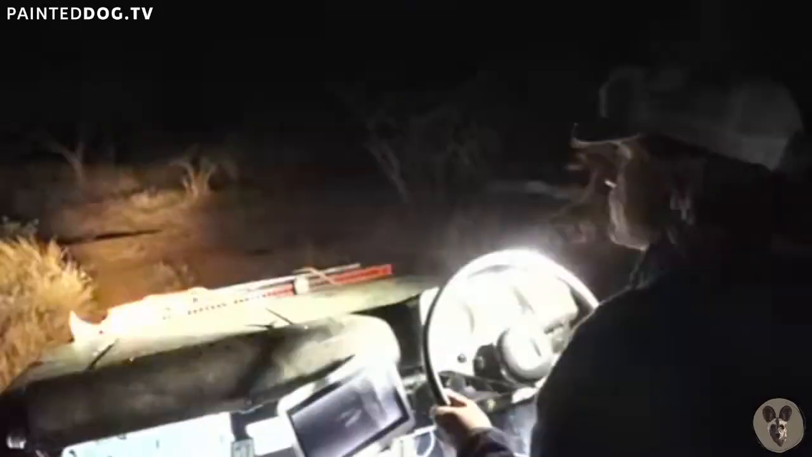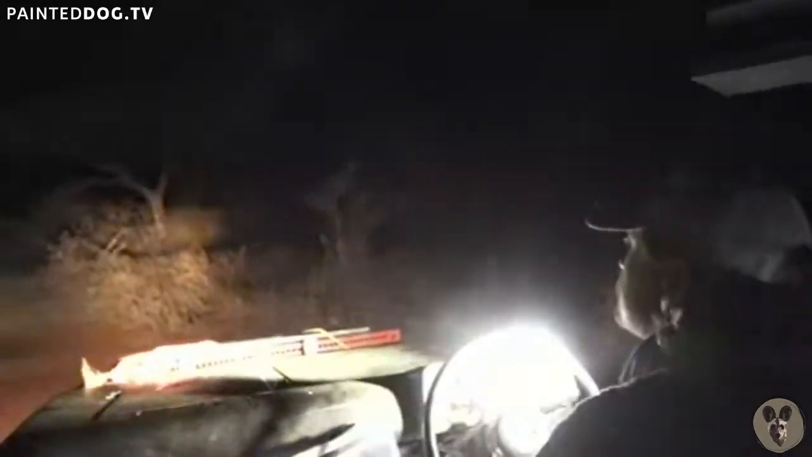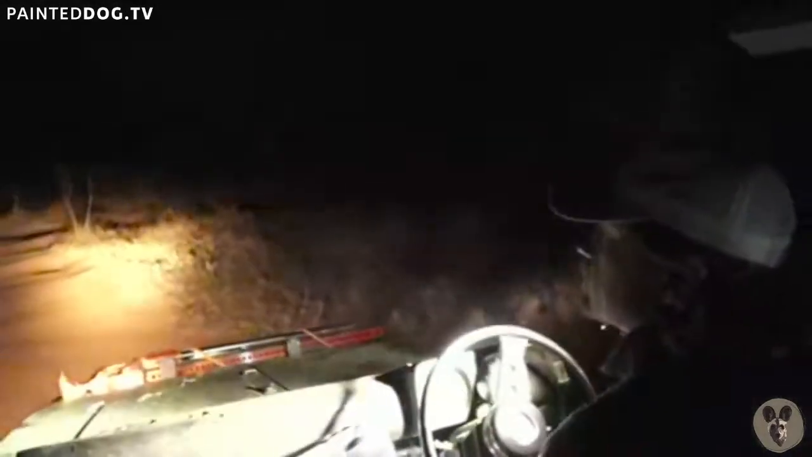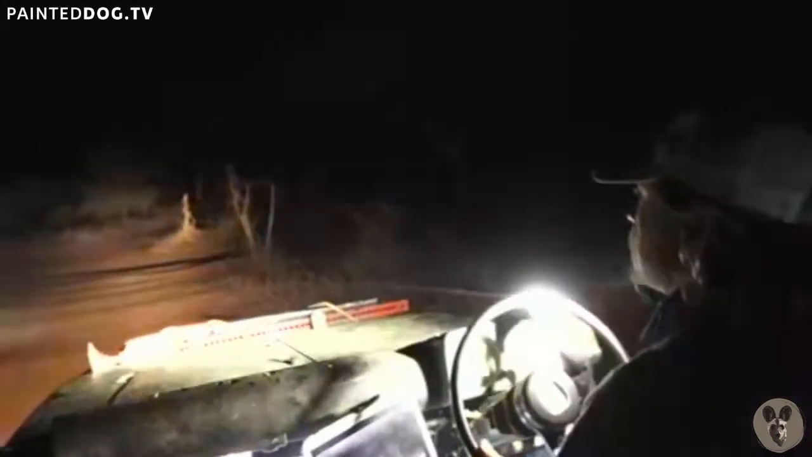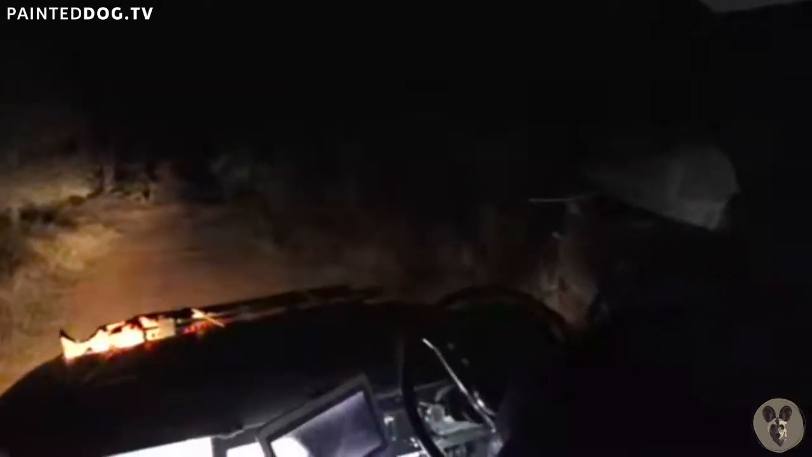Dex coming around the corner. I think the other bull has gone to drink. And let's have a closer look at Dex now that he might walk right up to the side of us. Have a close look at him.